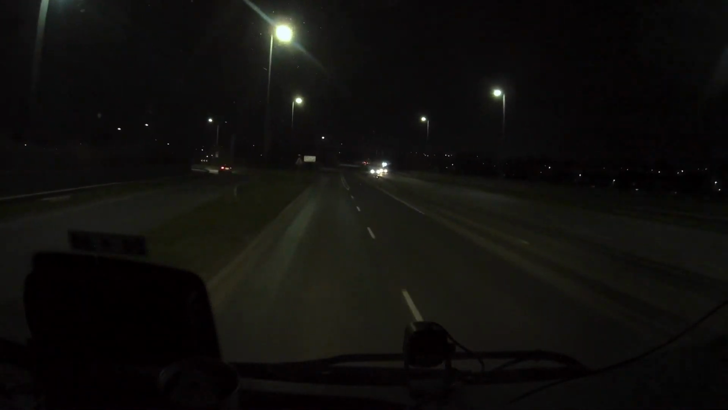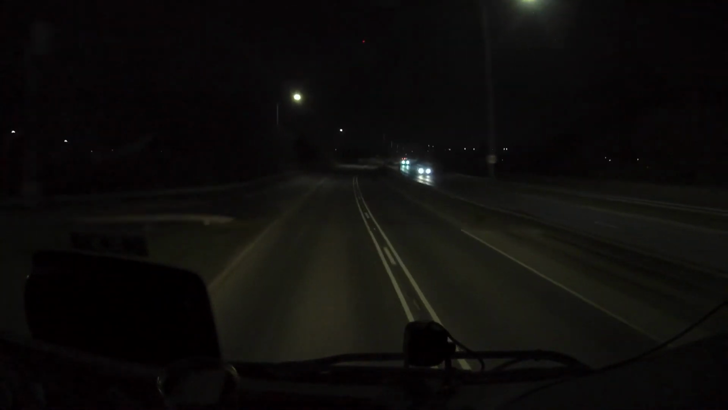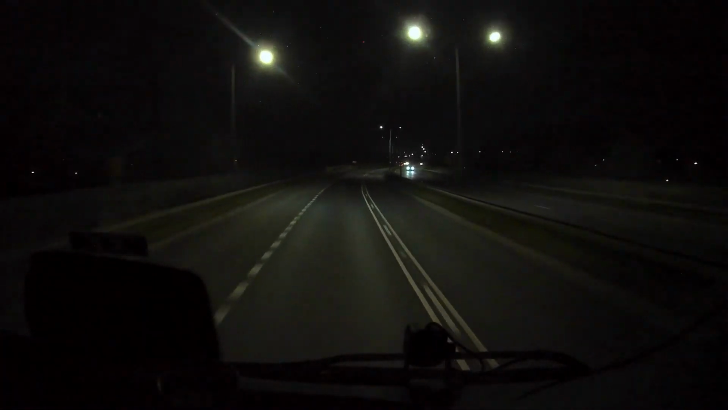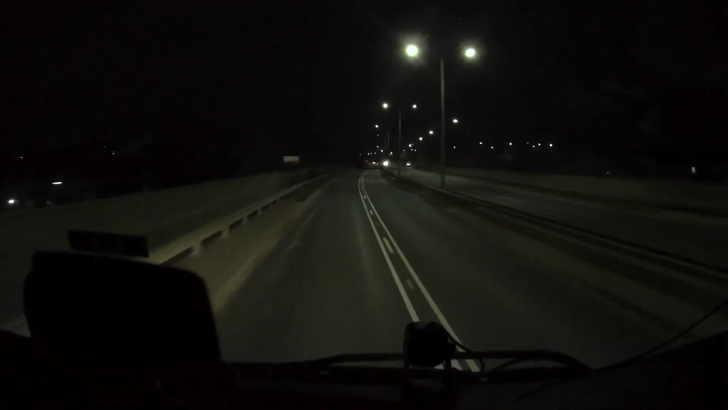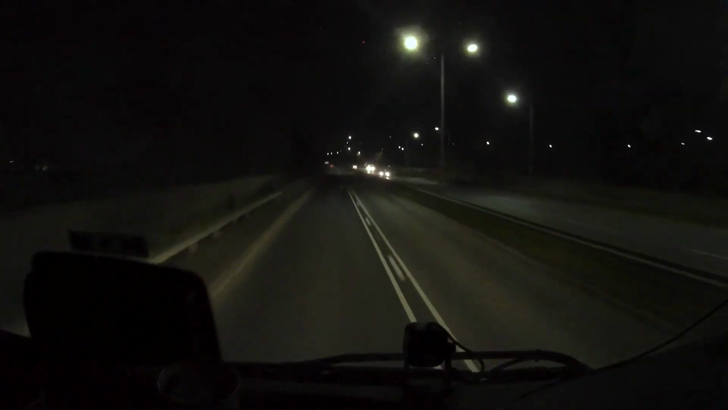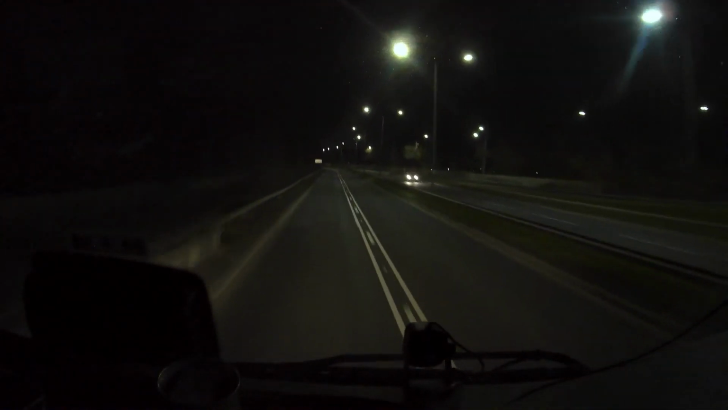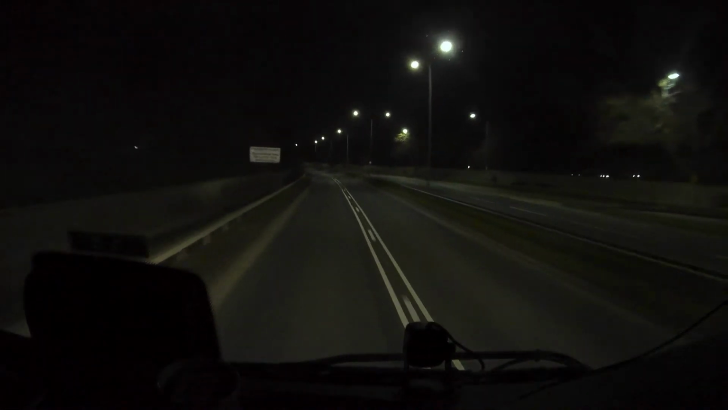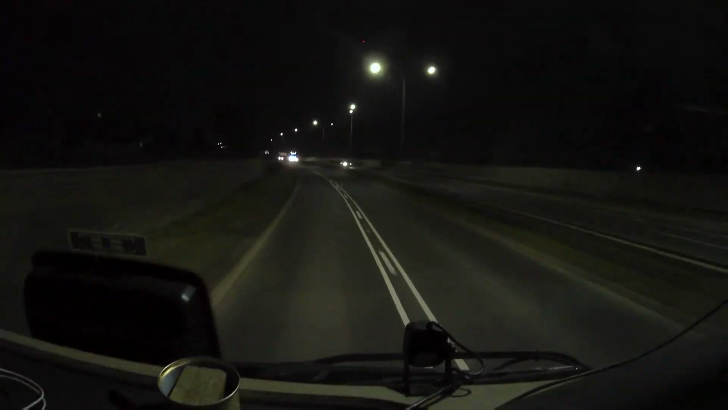There we go, ready for the bumps. I'm only going to keep it about 45 because it just gets too bumpy. Here we go, hold onto your hat. This is what I would imagine when the space shuttle does the re-entry, this is how I imagine it to be. Hell, here we go. Hold on, hang on. All over the road. I'm only doing 45.